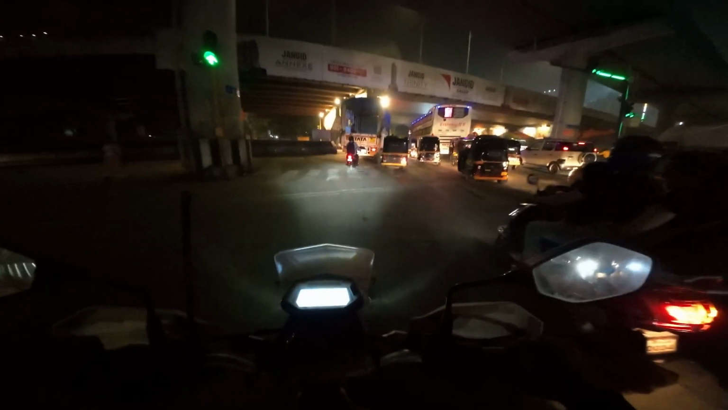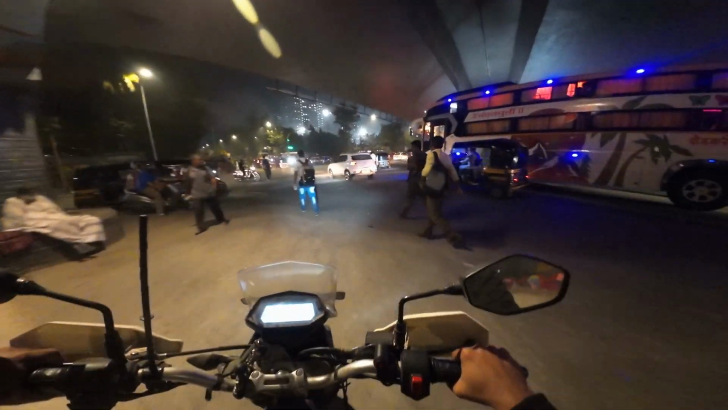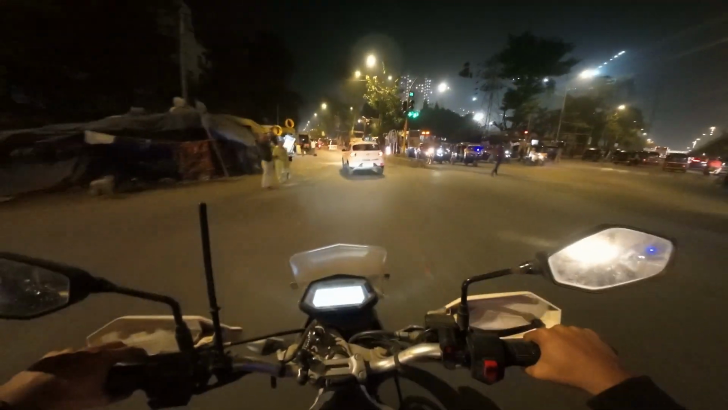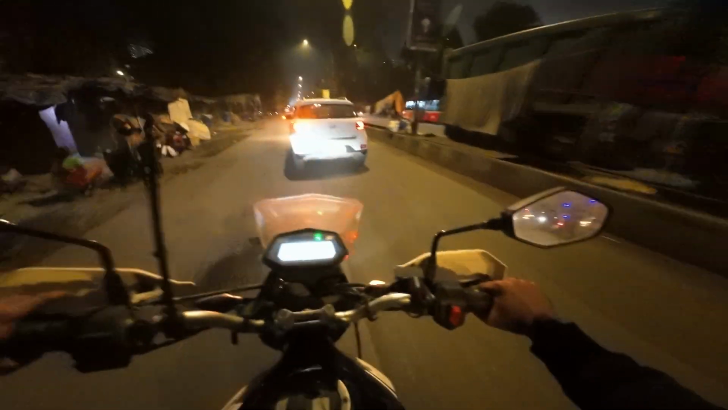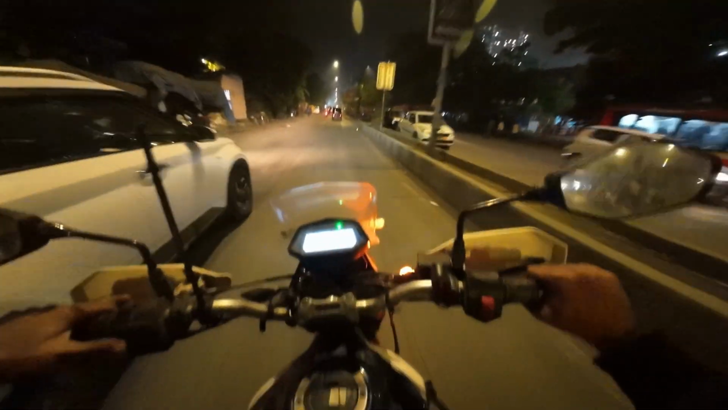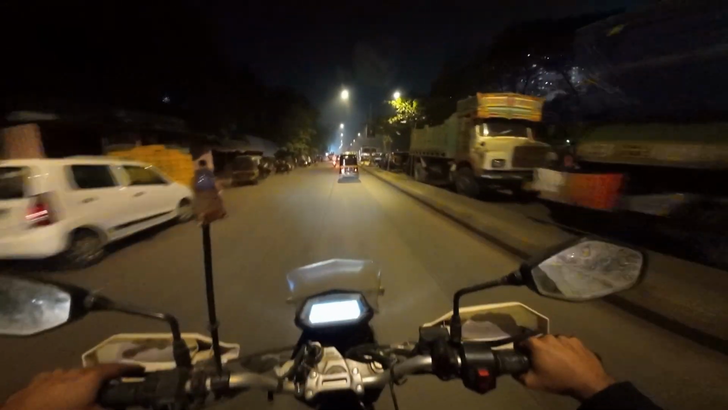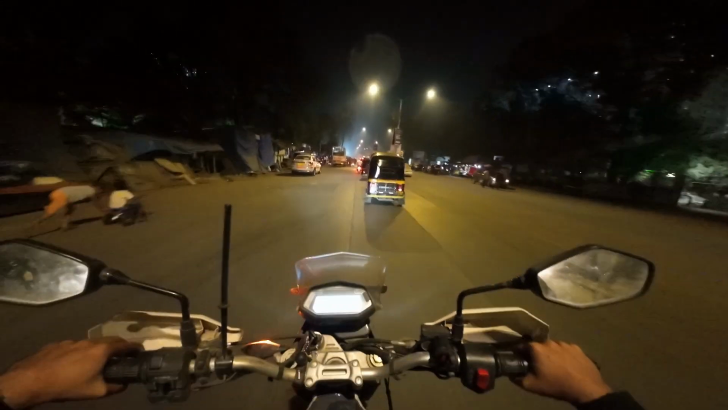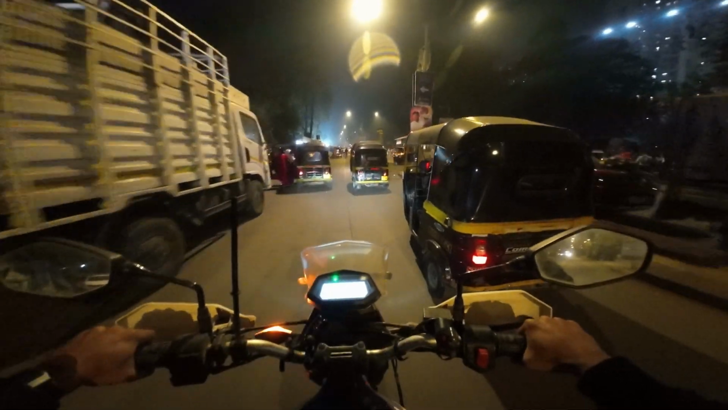And the funny bit is, Uncle has to go almost straight, but is going where? He's going from the left. I mean, what can he do? It's a funny situation to drive in Mumbai. And I feel Mumbai is still tolerable. There are other cities with even worse driving conditions. And there are some cities where it's absolutely heavenly to drive in.